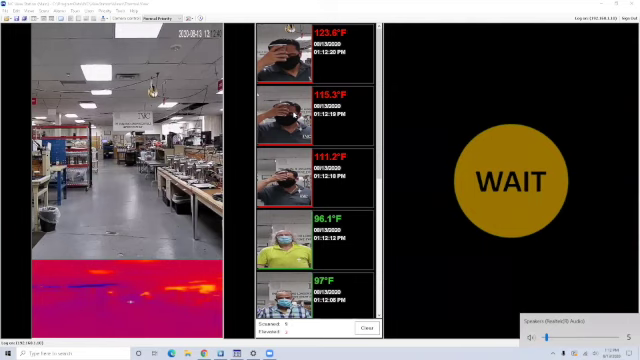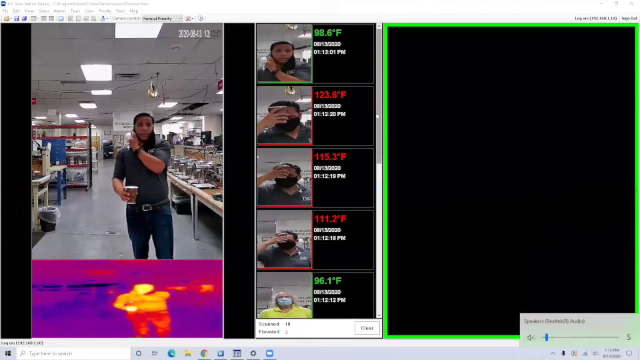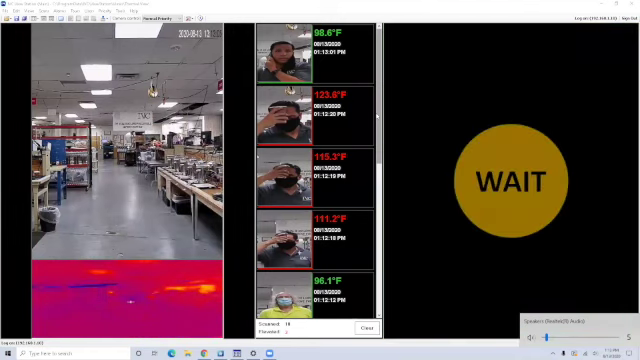So as you can see, we had temperature scans with temperatures within the threshold, and then I simulated a high temperature alarm by using some hot water. All those parameters you can configure using our standard interface. We have parameters that can give you a warning, or they can give you an alarm based on an elevated temperature.